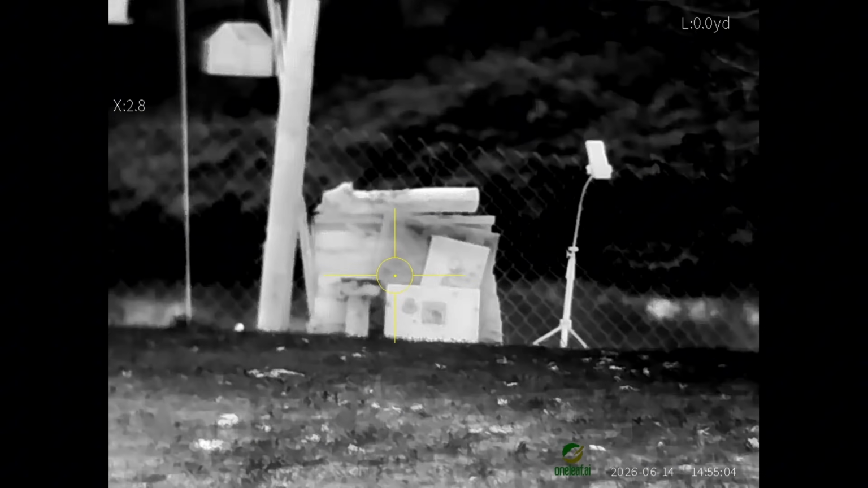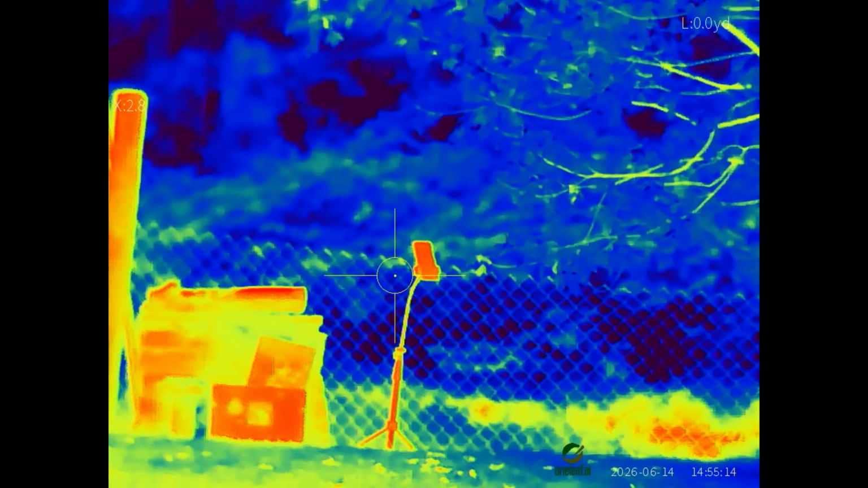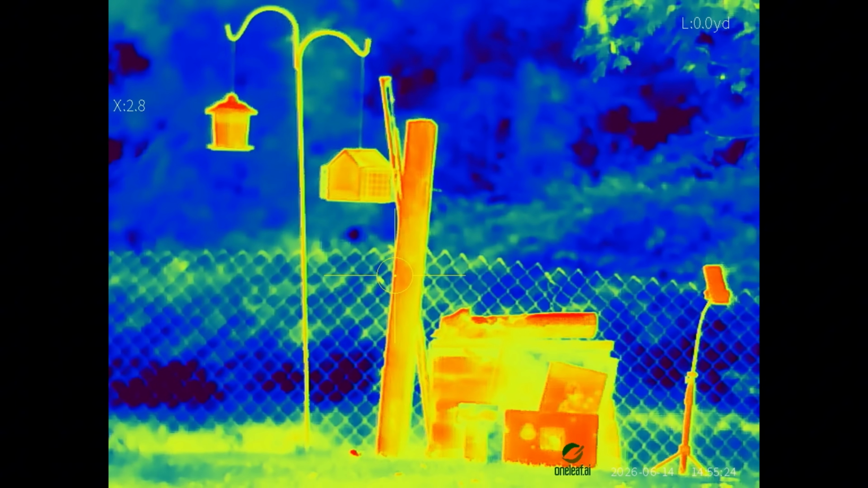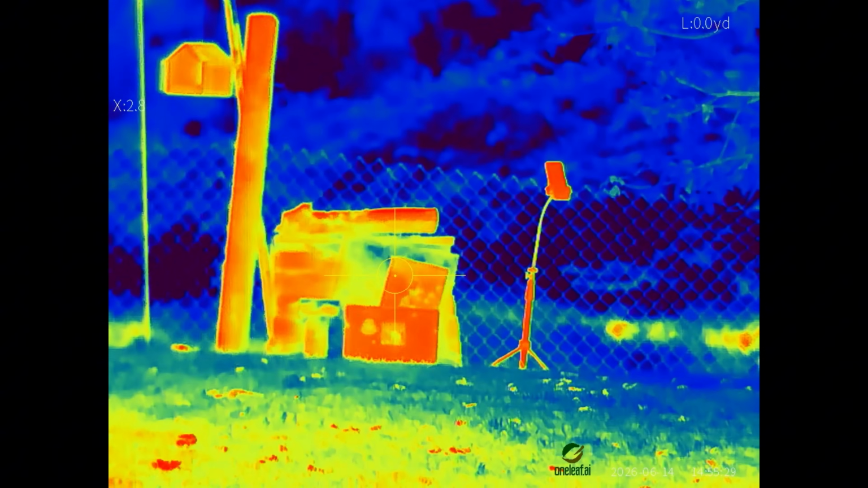I think the one I like to keep it on, for summertime anyway, is the rainbow. It makes things pop a little bit better, because it is 75 degrees out currently. In the winter, it's way different. Everything's so cold, the only thing that sticks out is the heat from animals, pretty much.